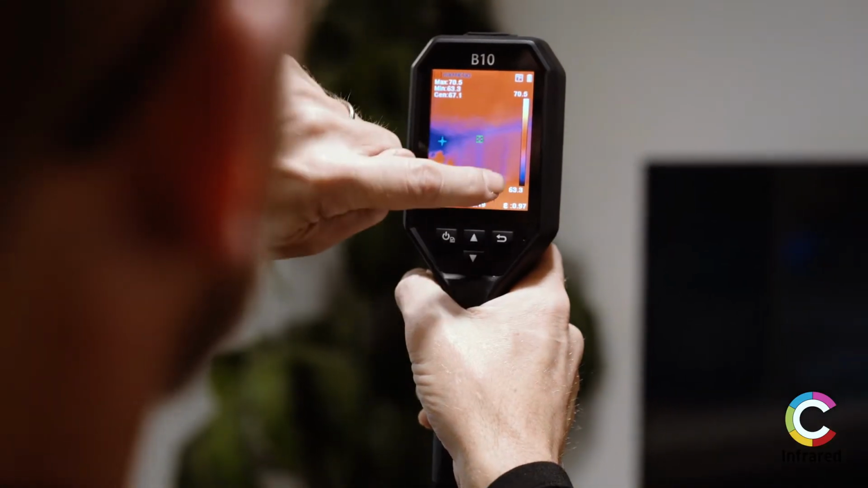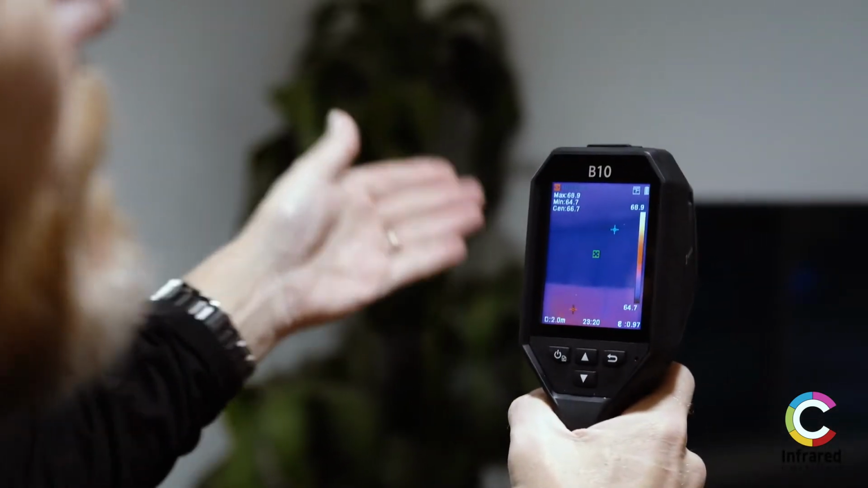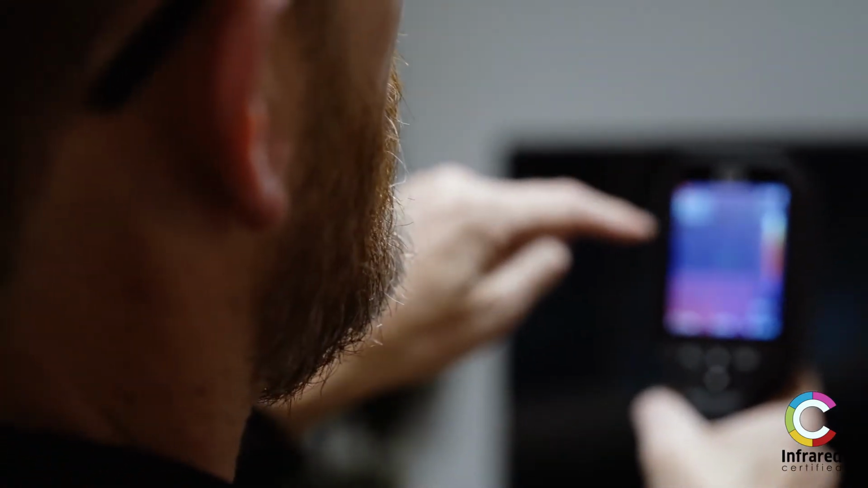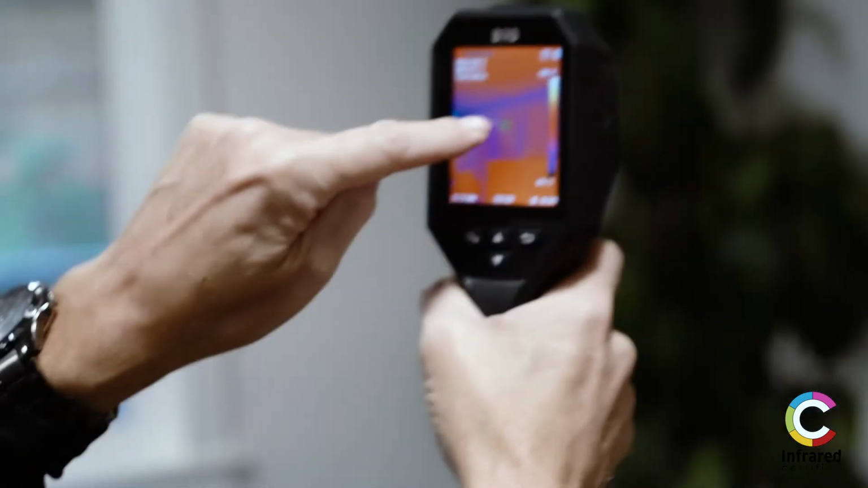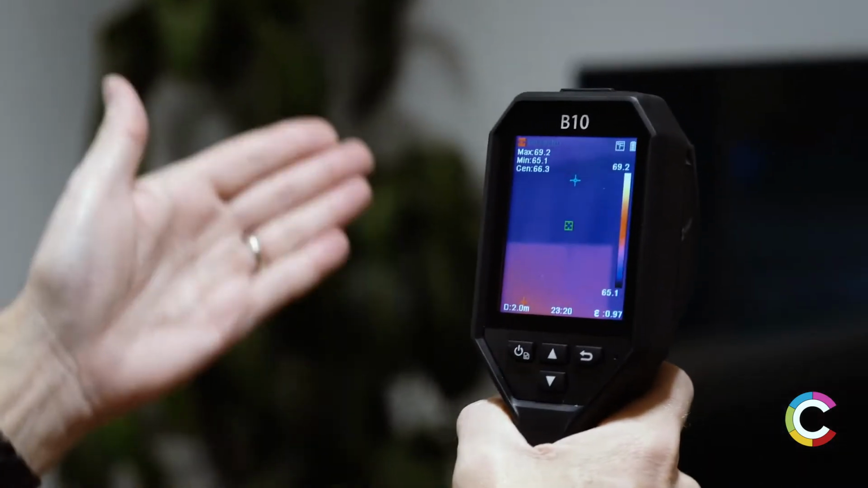And a lot of times in homes, we'll see what's called thermal bridging. You can see vertical dark lines in the wall. And what that's an indication of is the cold air is transferring from the materials outside through the wood materials, the studs, and then slightly cooling off the drywall. We can tell we have insulation between the studs, but we don't have any insulation outside of the wall system. You want the insulation between the studs, but you also want that insulation on the outside of the wall to keep the thermal bridging from happening.